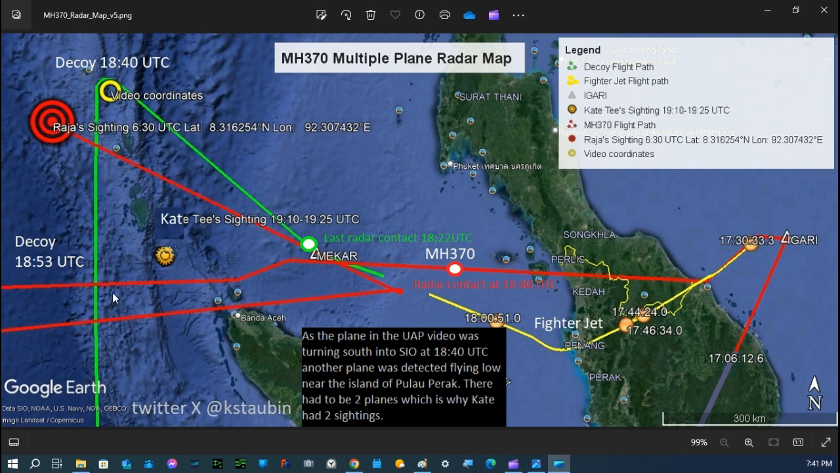And MH370 just continues to fly west at this point and ends up landing in the Maldives. And I'll cover that in another video. But in this video, I just wanted to explain the radar map, because if you look at this closely and study the witness reports, you'll see that there's clearly a low-flying plane that flew across the Malaysian peninsula in this area at that time.